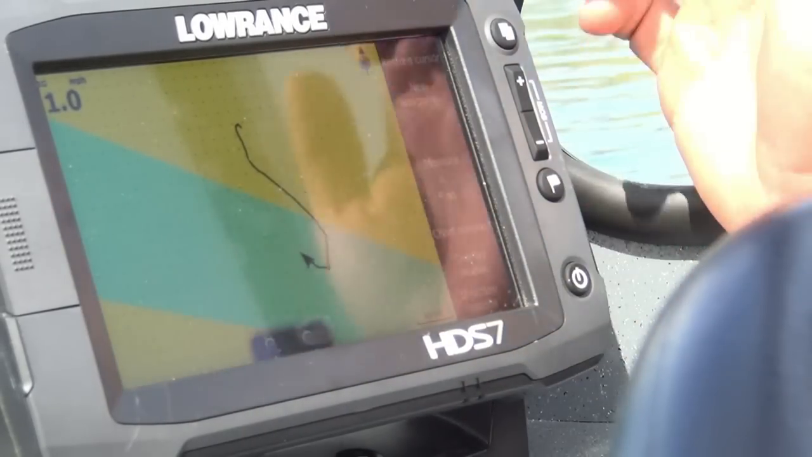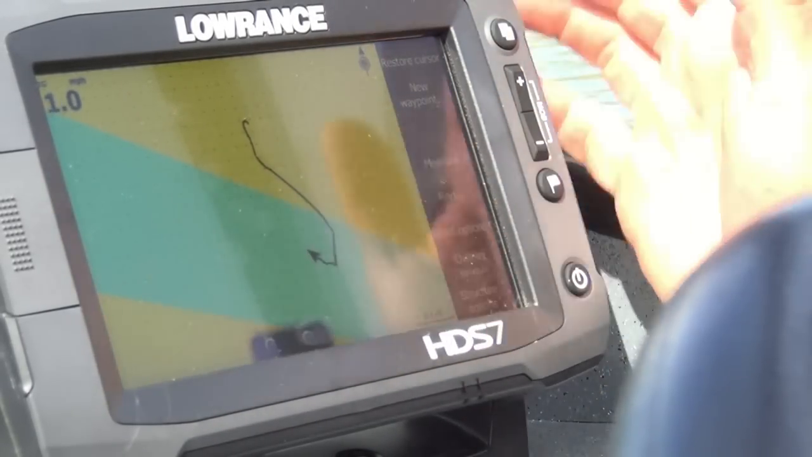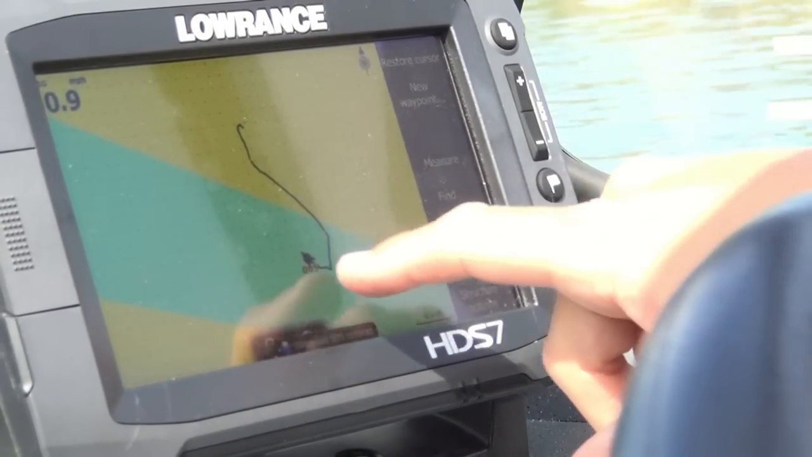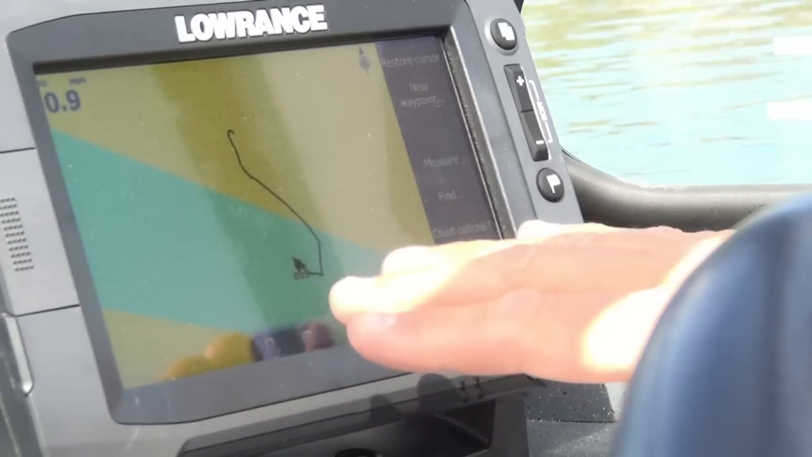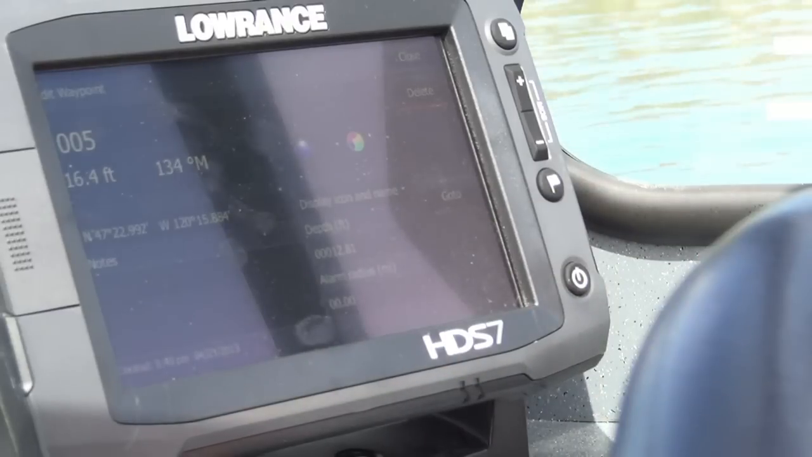Now here we are out in the Columbia, and the easiest way to set a waypoint is we can just hit the waypoint button right there, and number 005 comes up. Well, that's such a generic type lettering on a waypoint, so I can tap on 005 and here's my location.